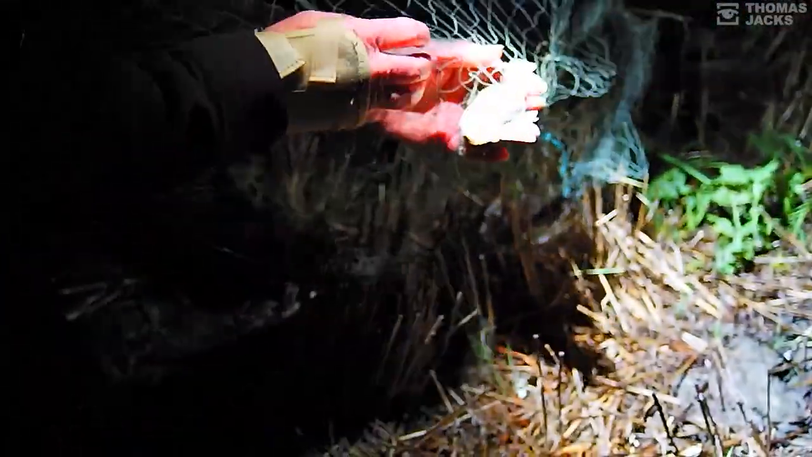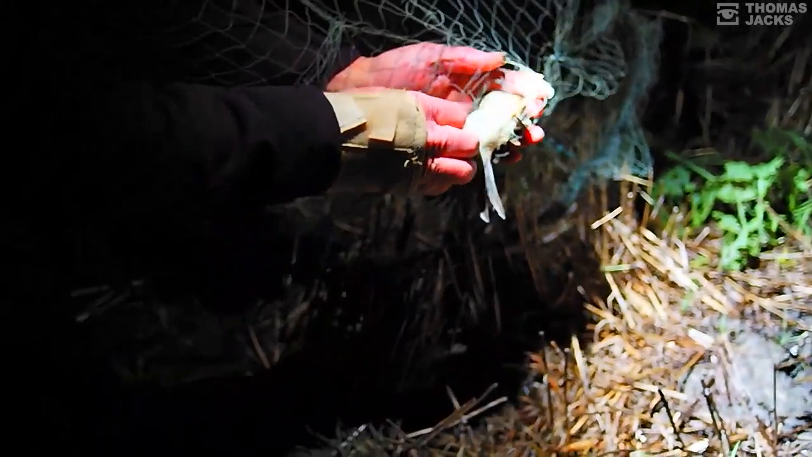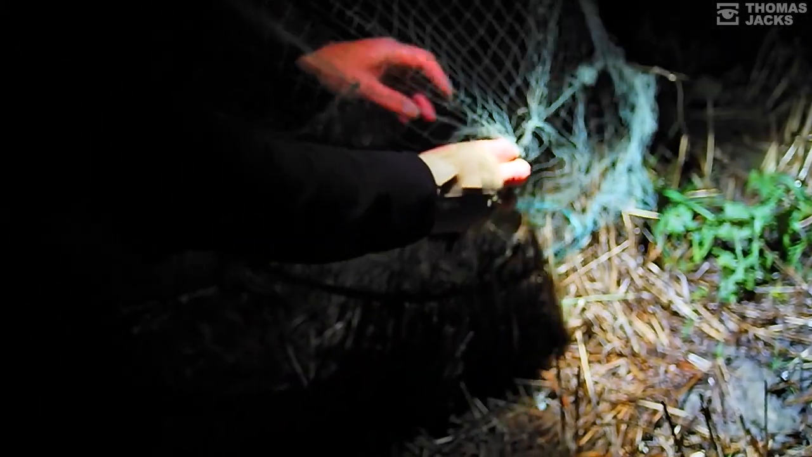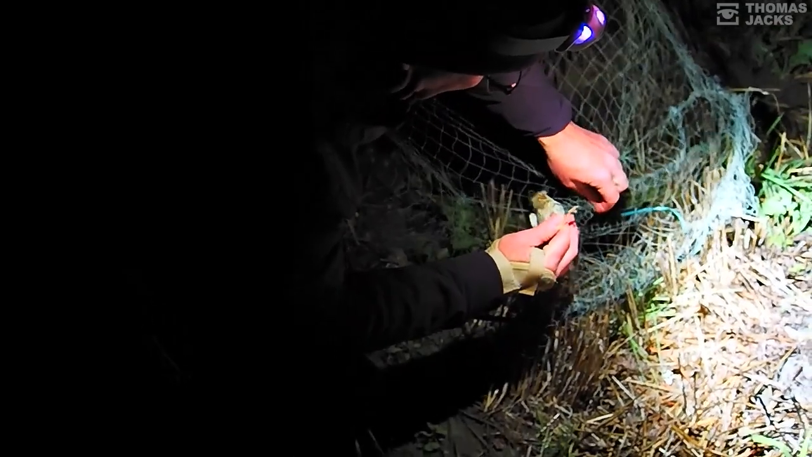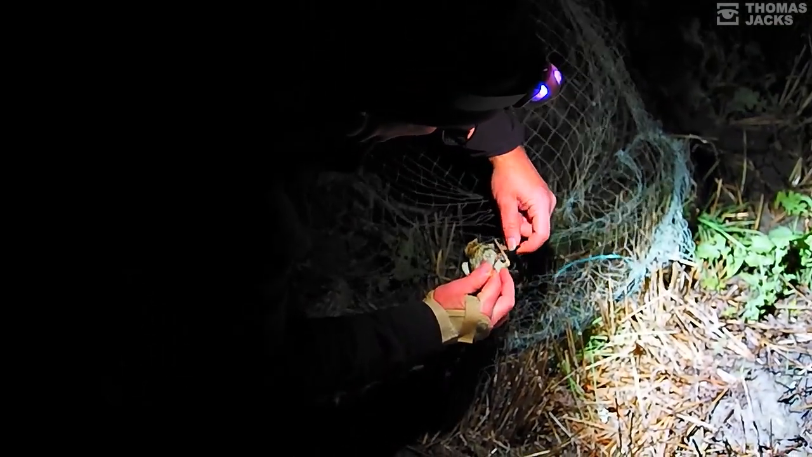So you knew it was a corn bunting even before you got to it? I was approaching thinking it was a skylark. Yes. And I realised its head was really up. Corn buntings are unbelievably alert at night. They will sit looking like standing absolutely bolt upright.